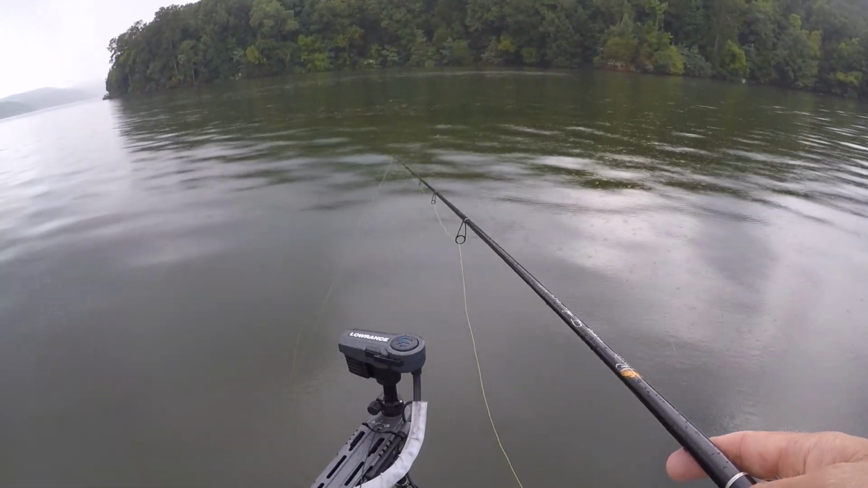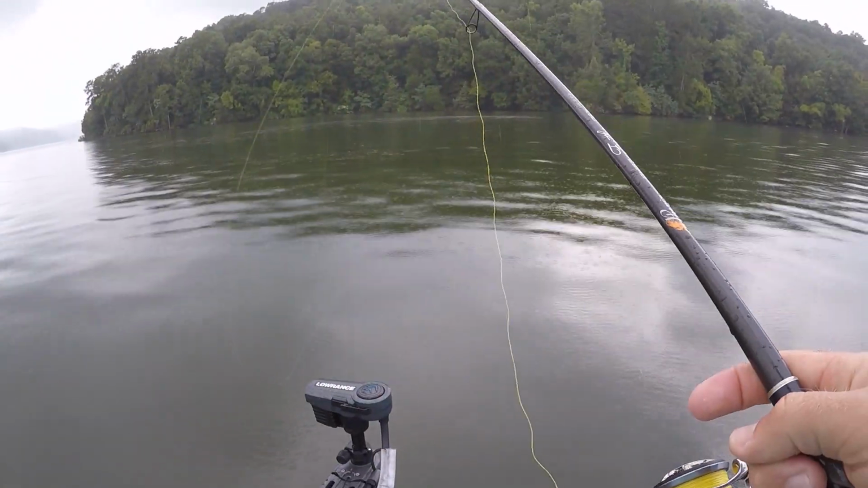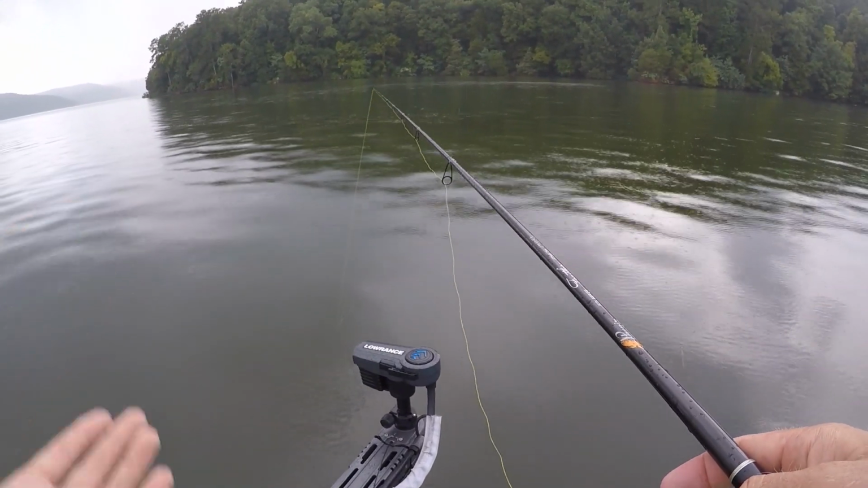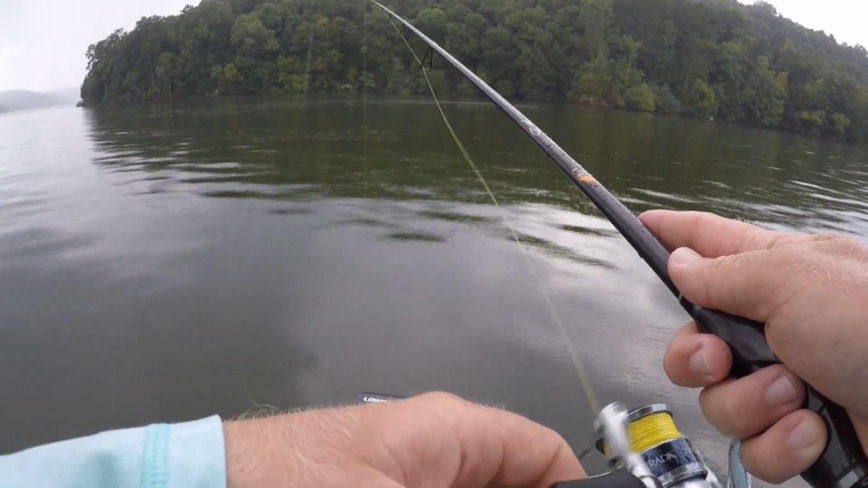Ideally, you've got a bunch of fish to target and cast to, and you're just gonna keep picking apart the area, casting to as many fish as you can, and eventually you're gonna trigger one to bite, and if you're lucky, you're gonna trigger a bunch of them to bite.